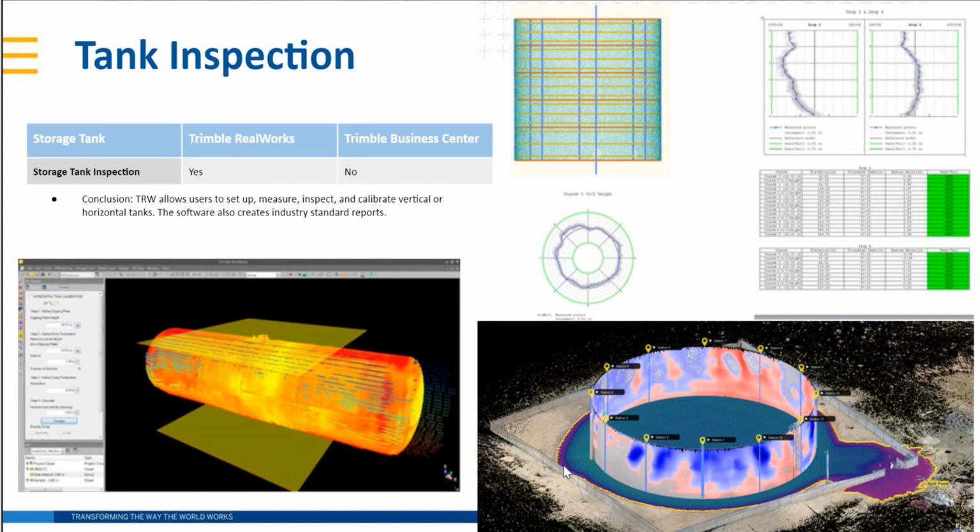All right, tank inspections. So this is industrial size or industrial applications tank inspections. Particularly useful in today's environment where we've got all of this oil and gas to store, but no consumers to buy it. So the storage rates have gone way up, something that the TBC and RealWorks team, more so the RealWorks team, have been paying attention to. So what RealWorks allows you to do is to set up, measure, inspect, and calibrate vertical or horizontal tanks. The software can also create industry standard reports.